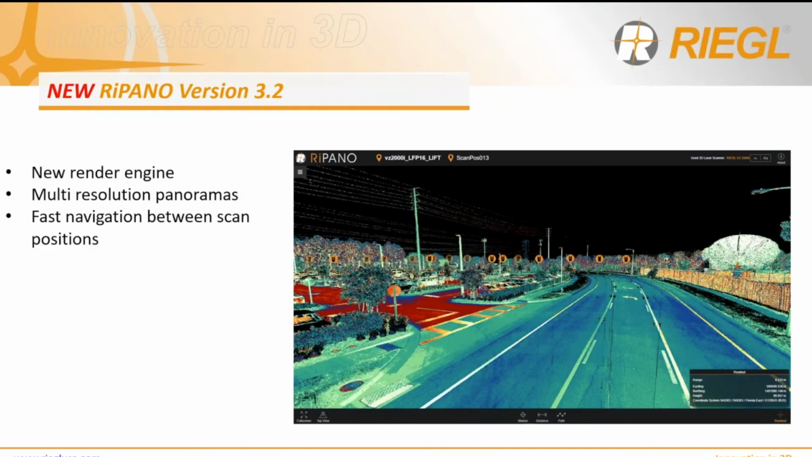All right, so new RiScan Pro version 3.2. There's really not much to show in RiPANO. Again, RiPANO is created directly from RiScan Pro. So in order to make use of the new RiPANO version 3.2, you have to have the new version of RiScan Pro. It's a new rendering engine.